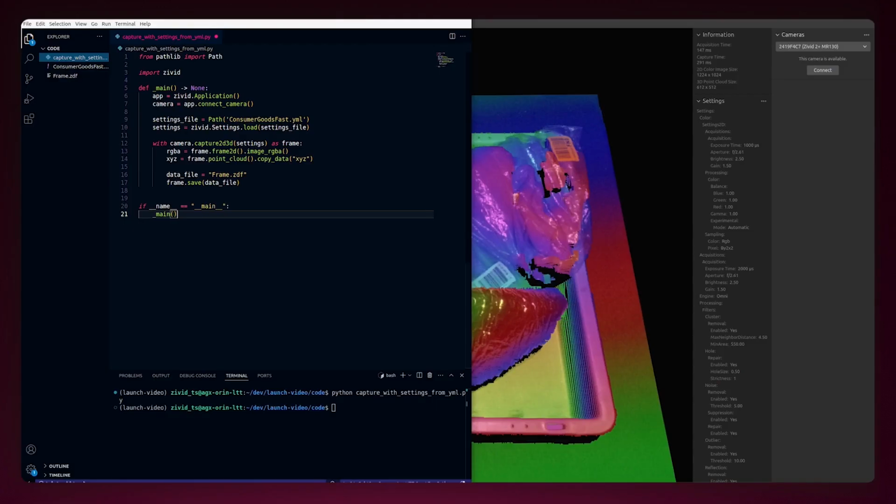So with these lines of code, we're initializing the Zivid application, we're connecting to the camera, we're loading in the settings that we just saved, and from there we are doing the 2D 3D capture. After that, we'll extract the color information and the point cloud information. And if we run the sample, we're going to see that the camera flashes and we capture, and we're left with the point cloud, or basically all the information, as a ZDF file.